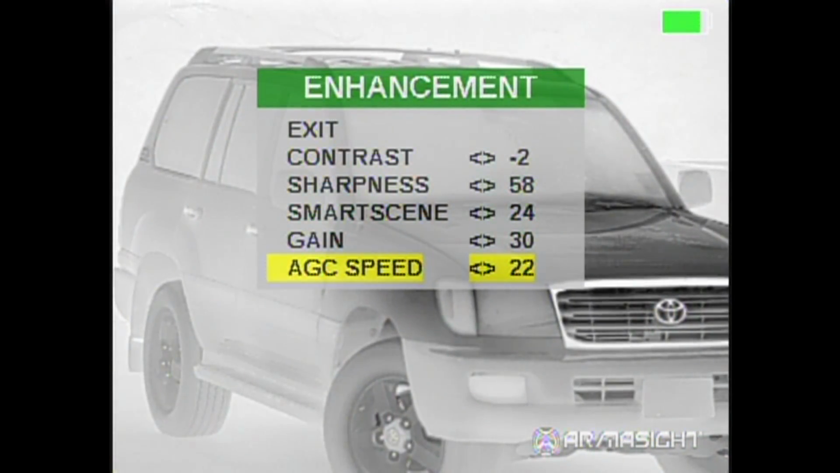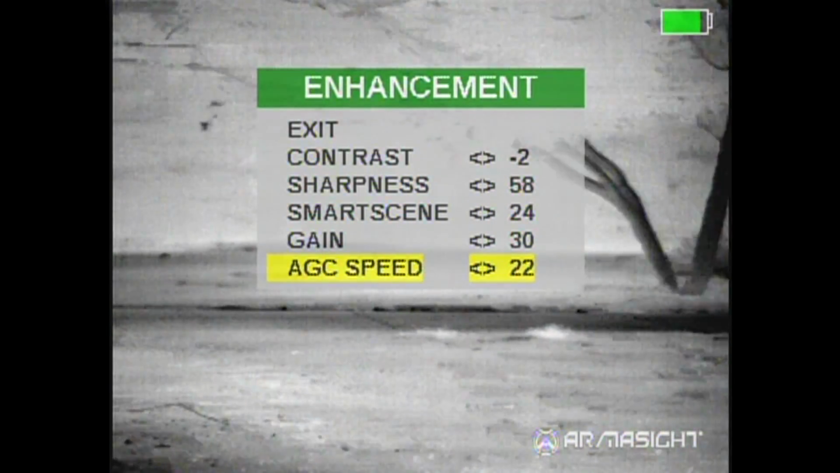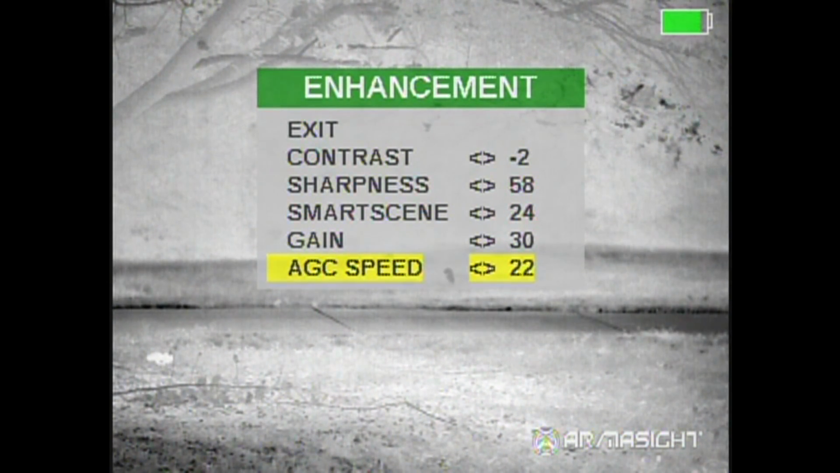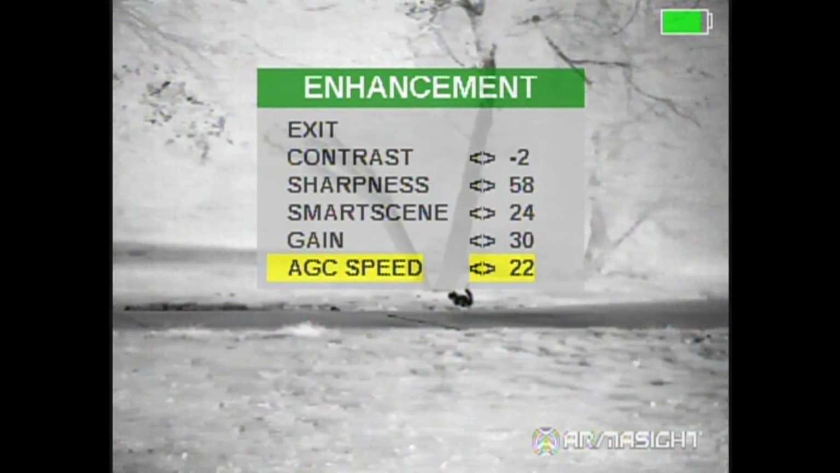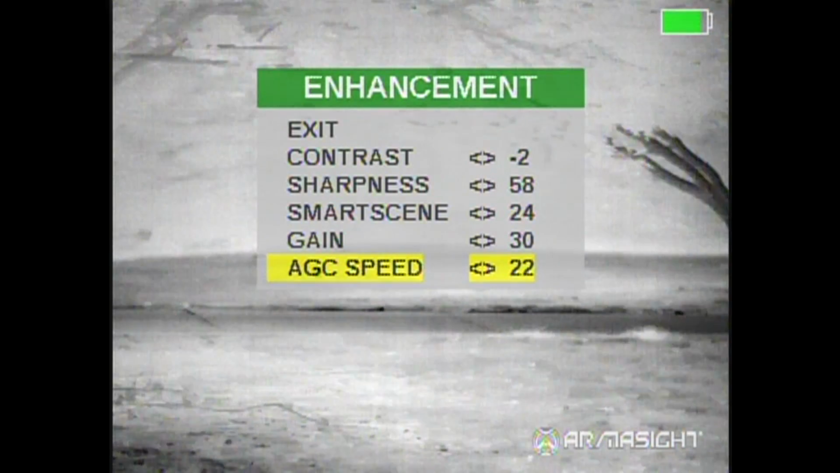And again, the reason for this is, say a hog comes along and it's behind those bushes back there. When this kicks in, you'll be able to see him back there in the bushes instead of the bushes still being really highly detailed. Got a couple of squirrels out here running around right now.